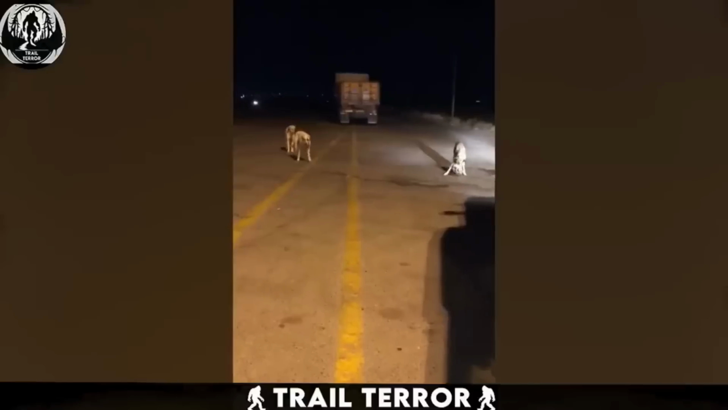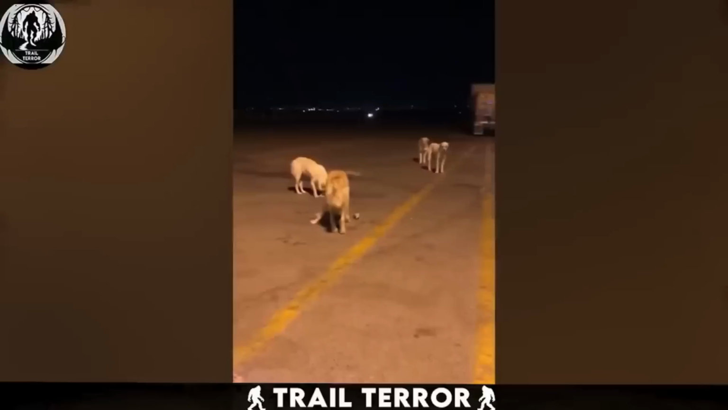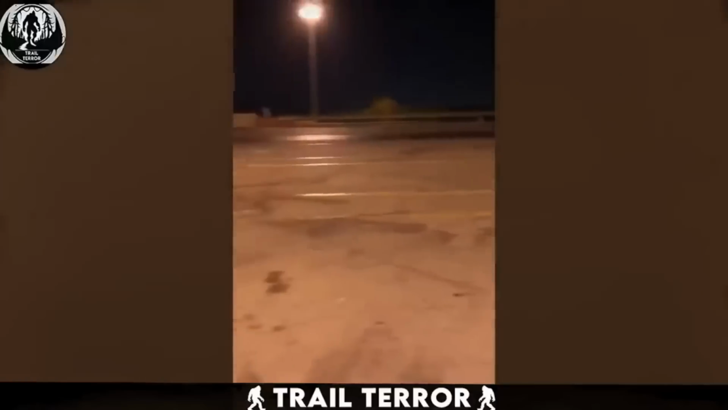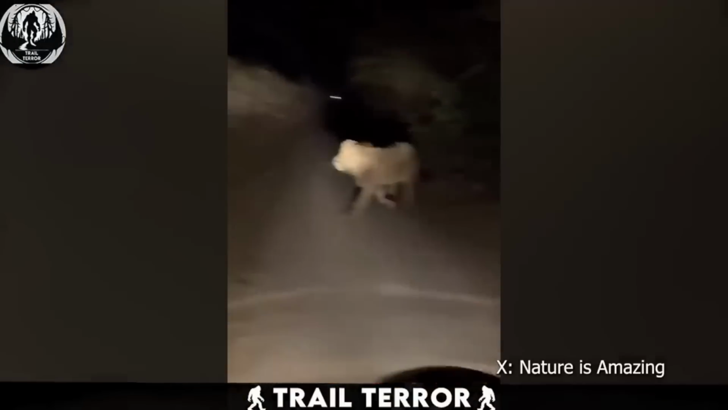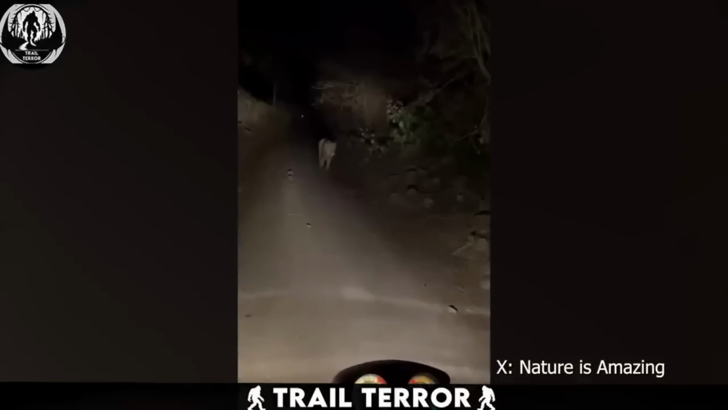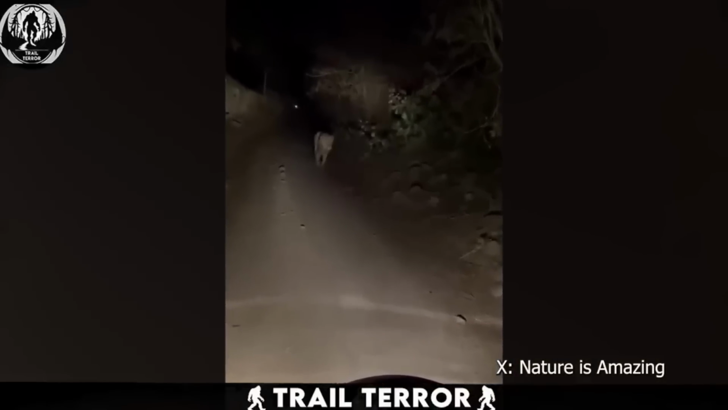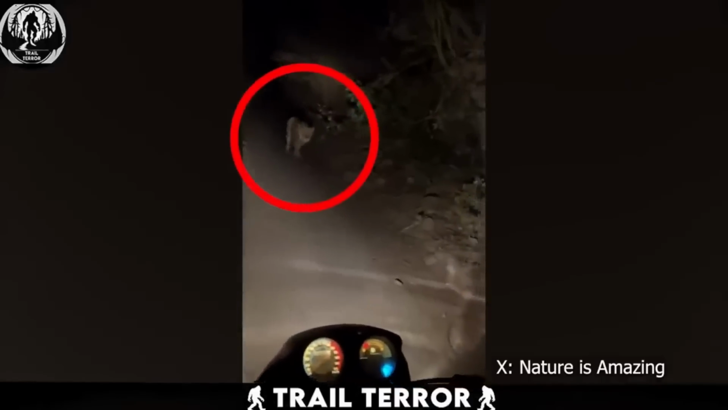You have seen stray dogs and cats roaming around the streets at night, but have you ever heard of encountering a stray lion on the streets? Well, it seems like it's not unheard of, especially in India. This video, filmed in Gujarat, India, captures a hair-raising moment as a biker comes face to face with a lion in the dead of night.